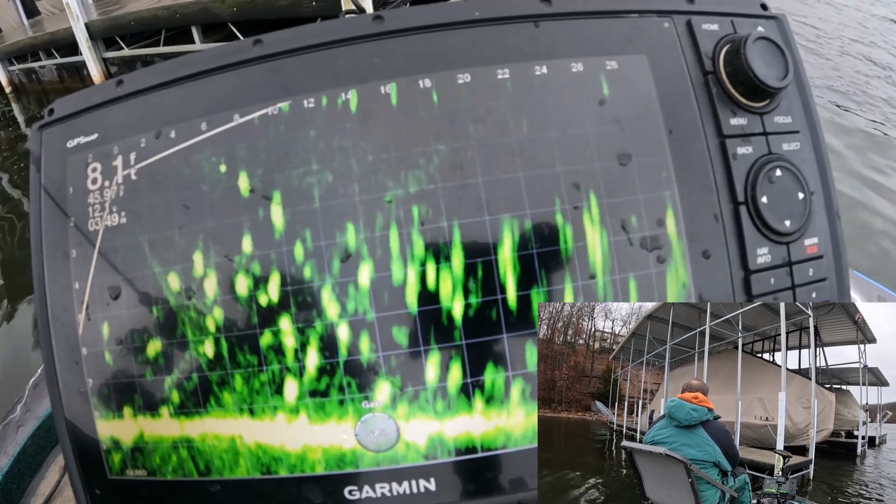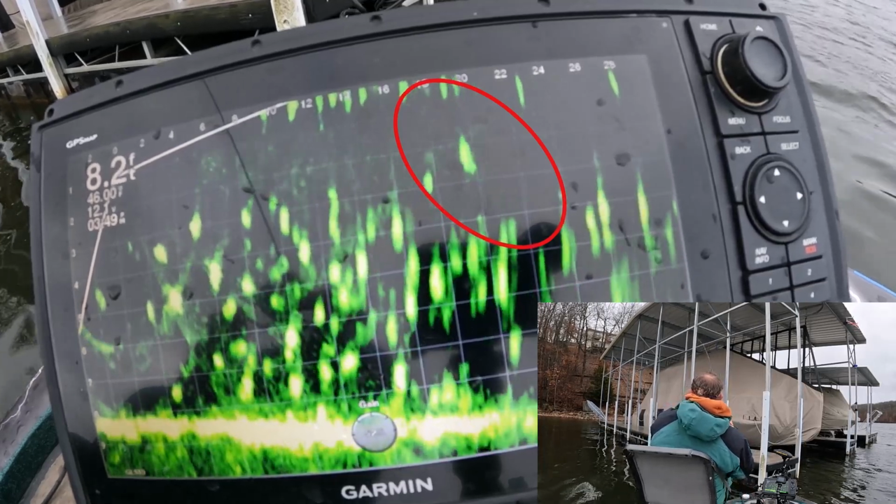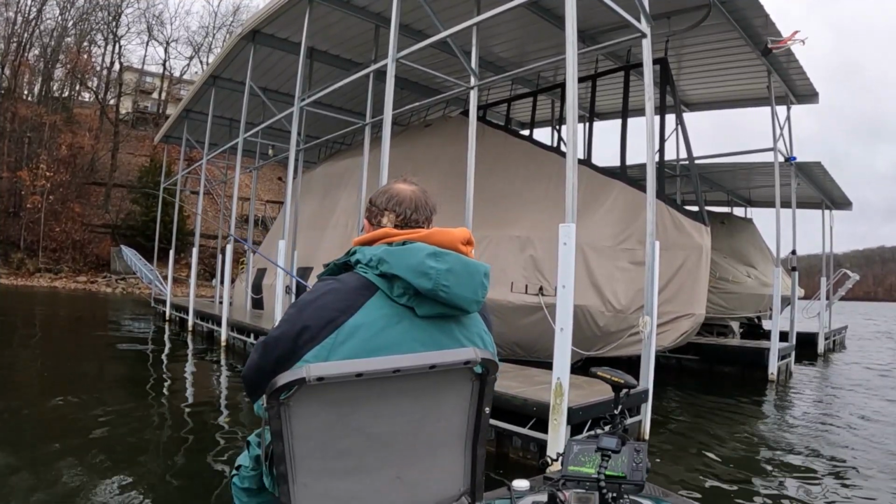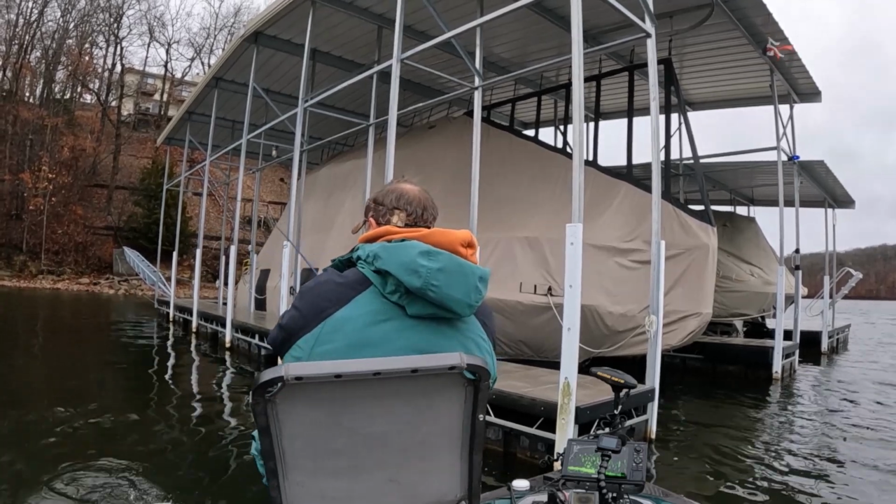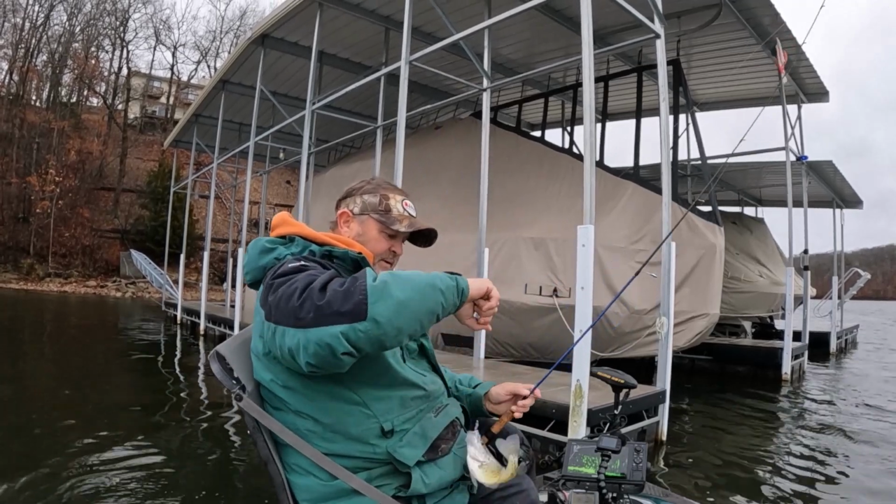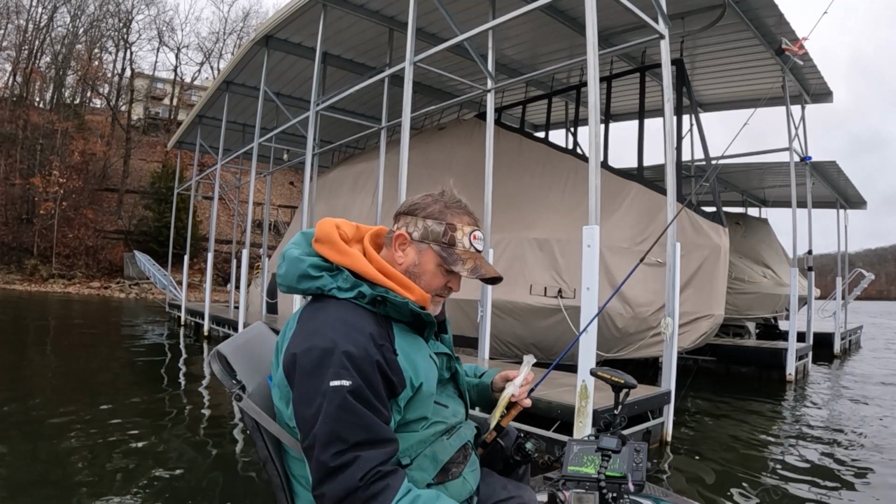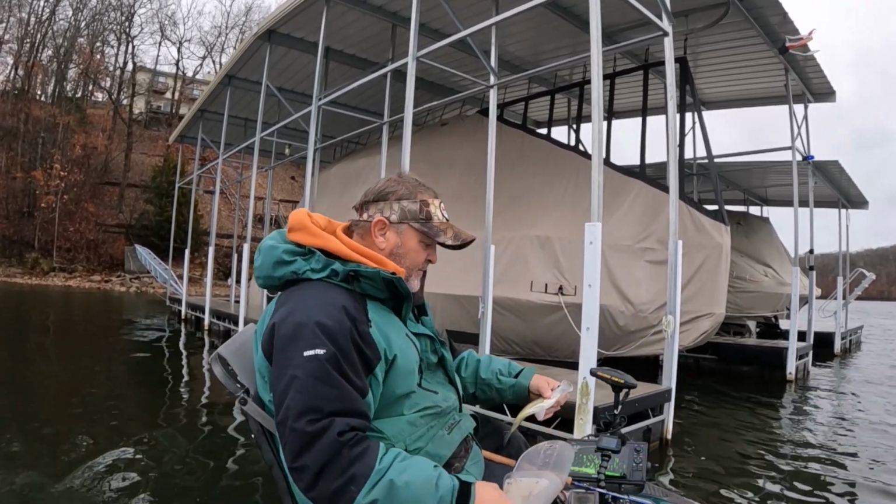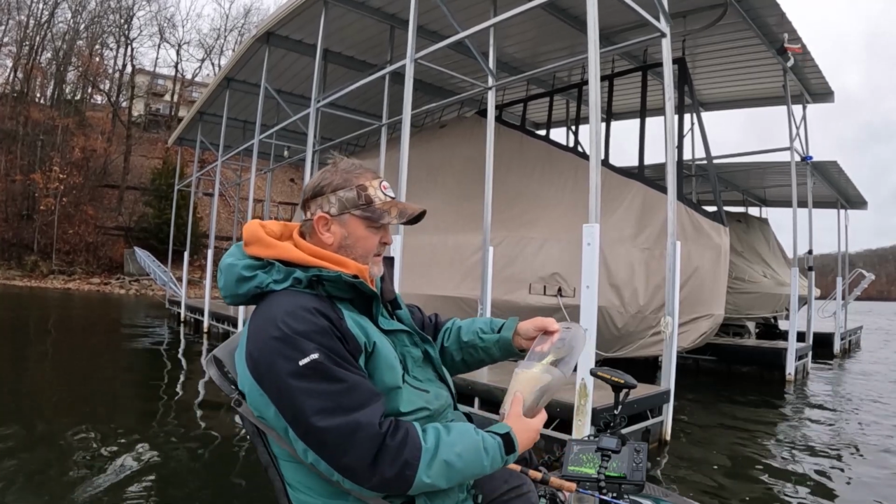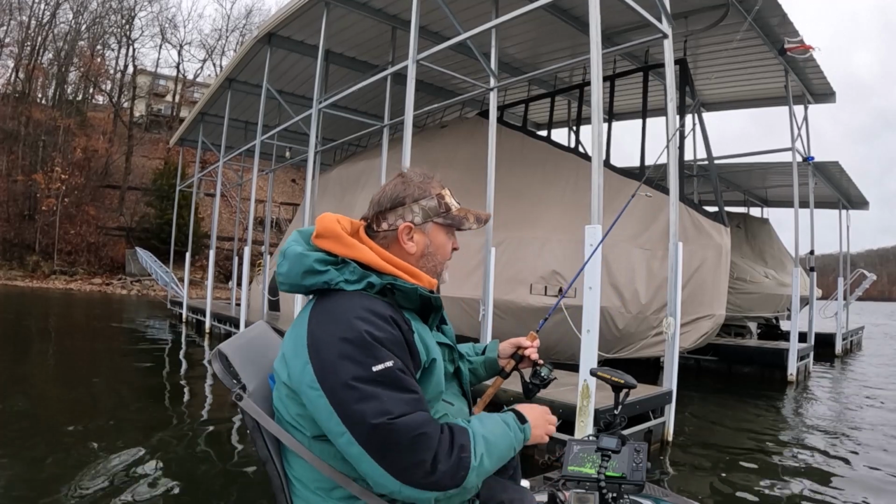Oh, I just had a bite. Fish on. It's every cast. Every cast. White crappie. And is he going to be big enough? But yeah, it's getting late. If he's big enough, oh yeah, he's big enough. He is 10 inches. Thank you, buddy. Oh, you good for another one?